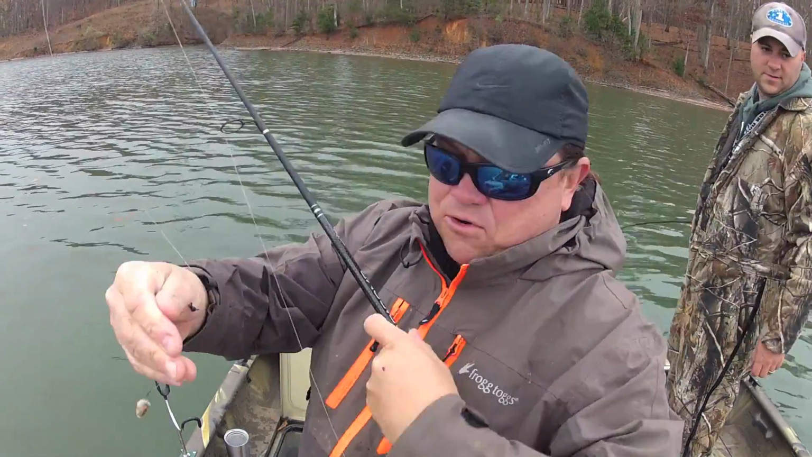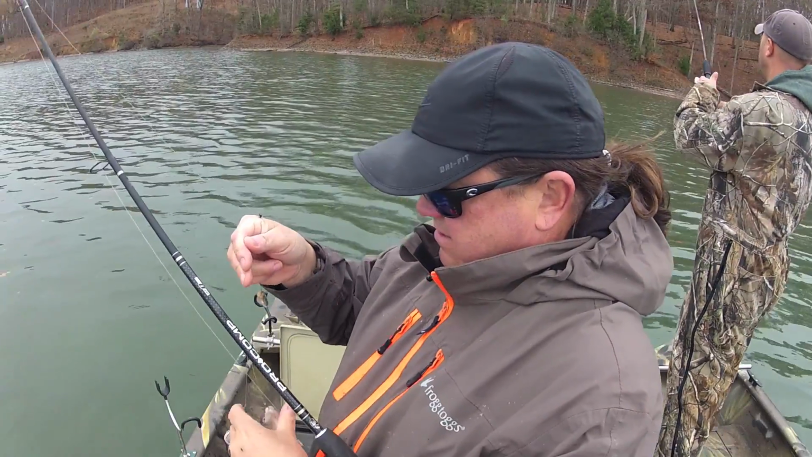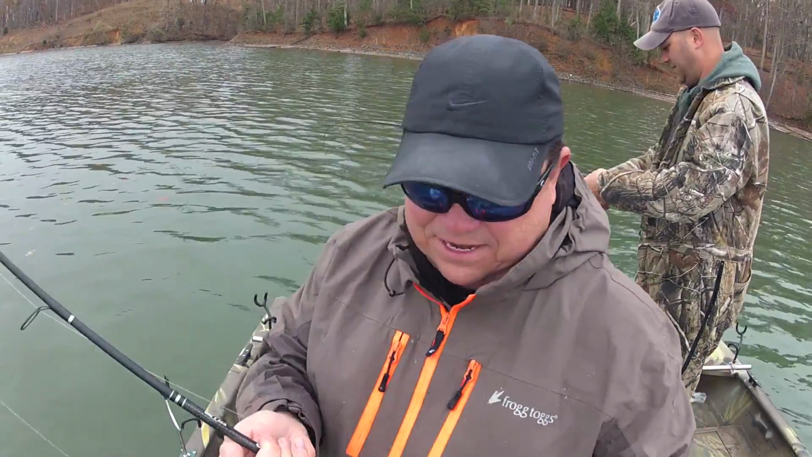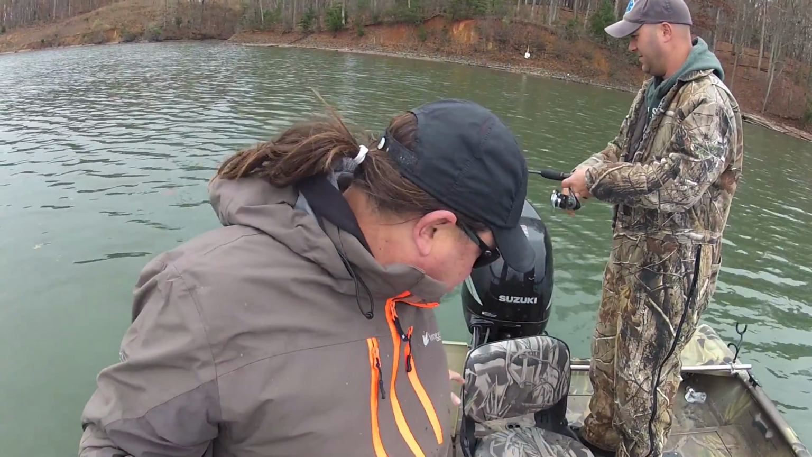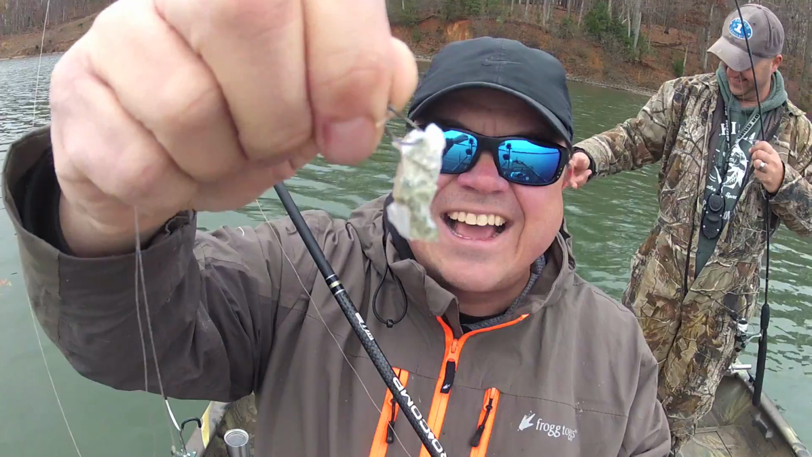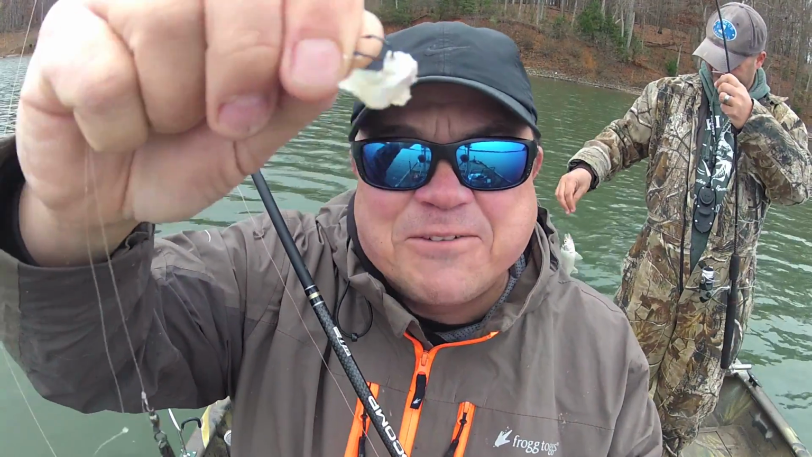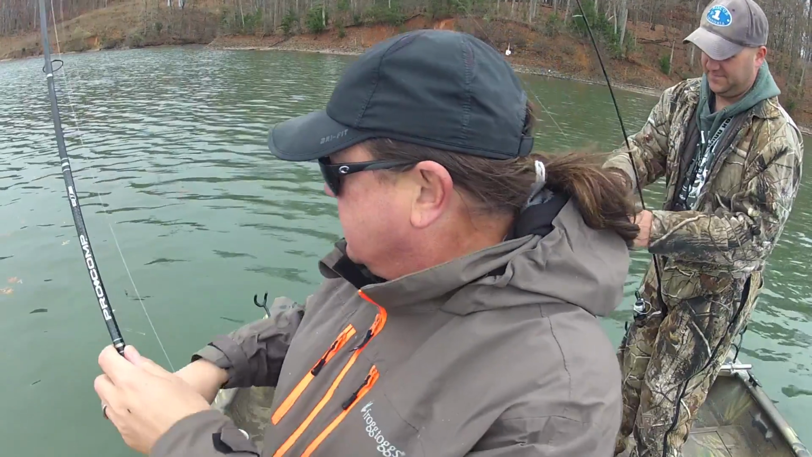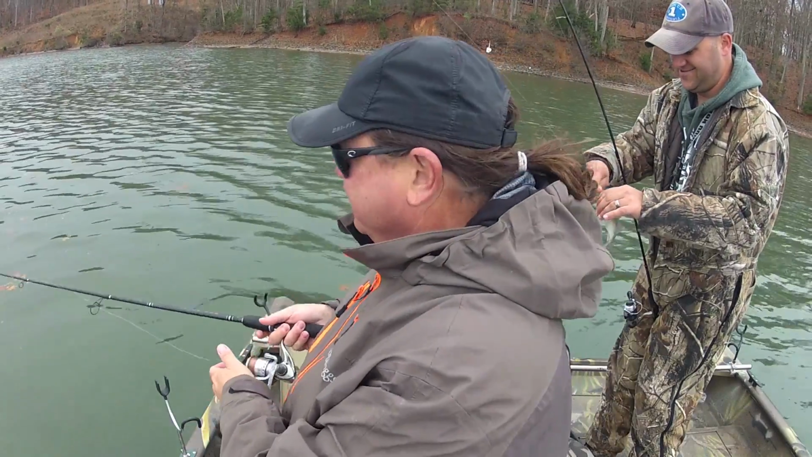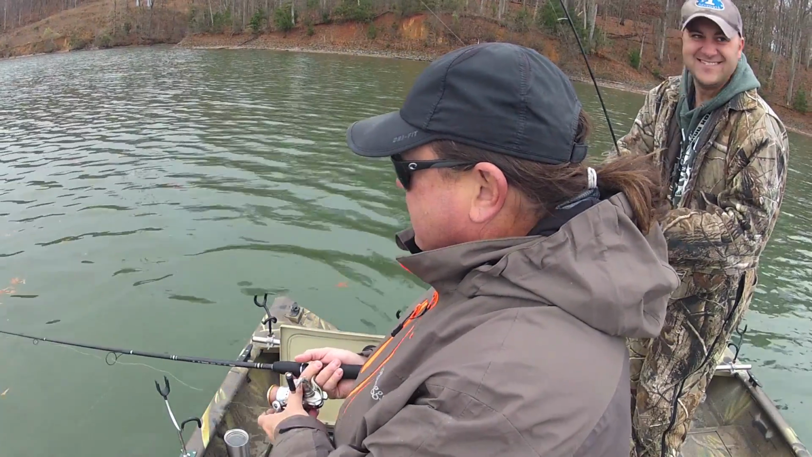See, like I said, I'm fishing like I ain't got no minnows. Well, he's doing it the professional way because he's a professional guide. Yeah. I cut a little bitty piece off of the fish I just caught. These things are cannibals. They eat their own kind. So I just put a little piece on there.